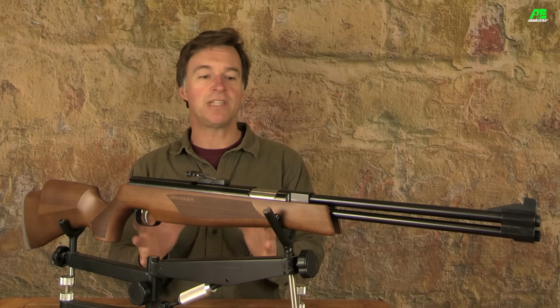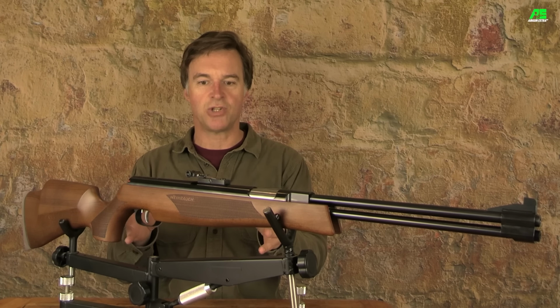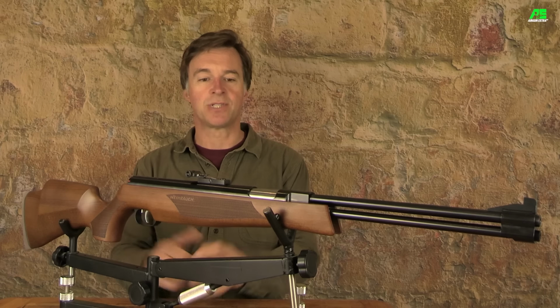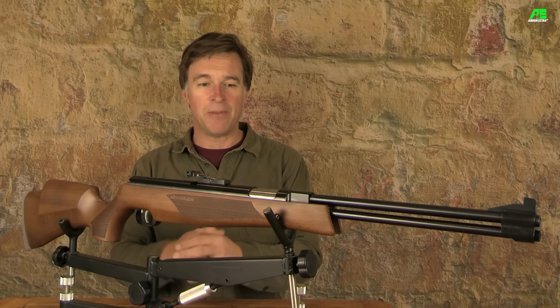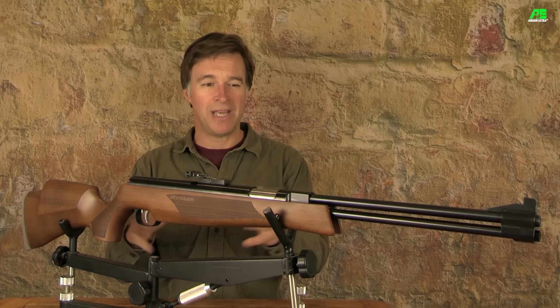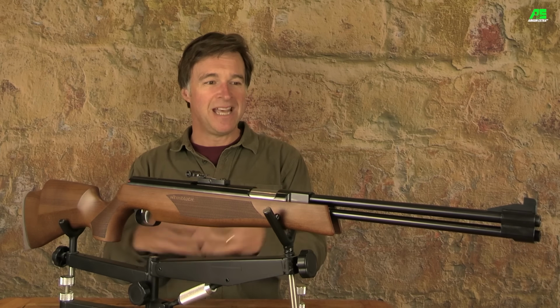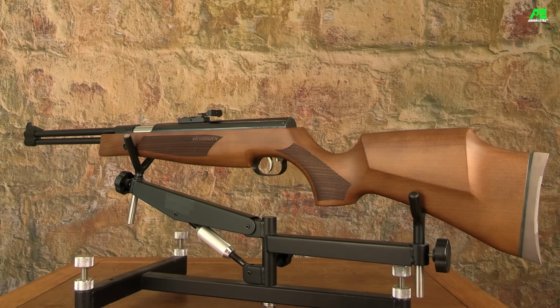The HW77 is available with a laminate stock option, and this is the more traditional beech stock, which has a recommended retail price of £610. Now, that may sound like a lot of money for a spring and piston airgun, but this fixed barrel classic is a potential match winner and can also rival the accuracy of a PCP. And no doubt some of you would also say, yeah, but you could buy a PCP at that price point. You'd be right, but it would be nothing like the quality of this airgun.